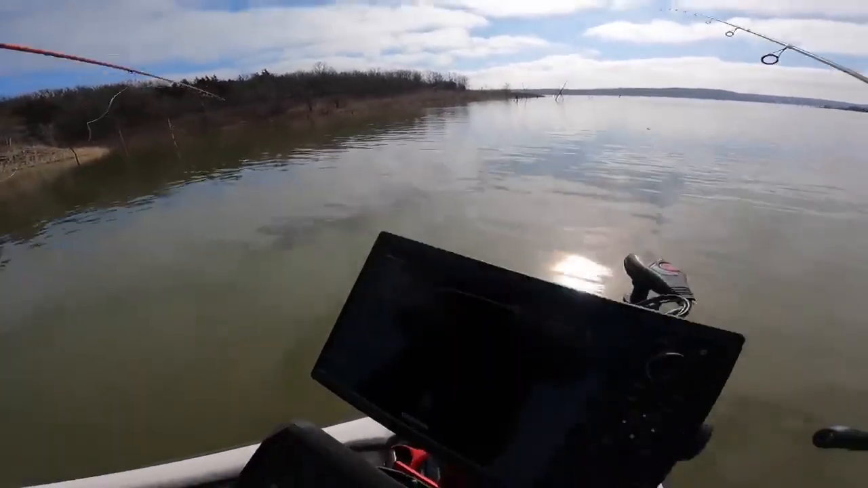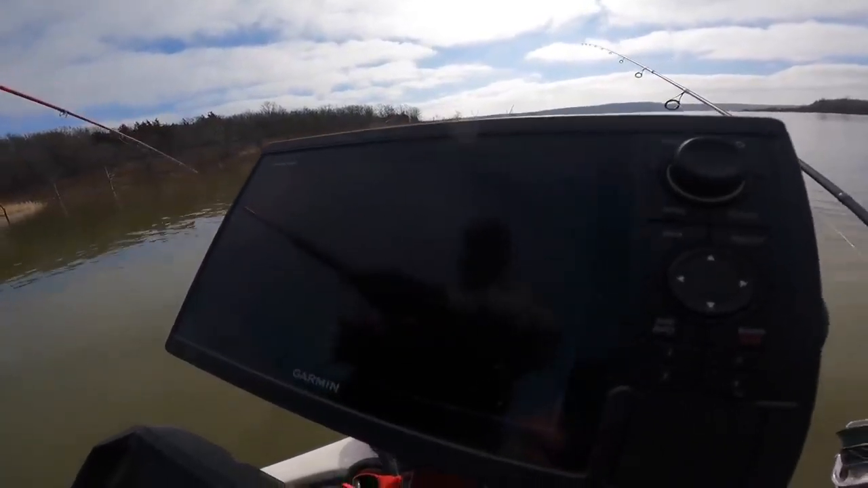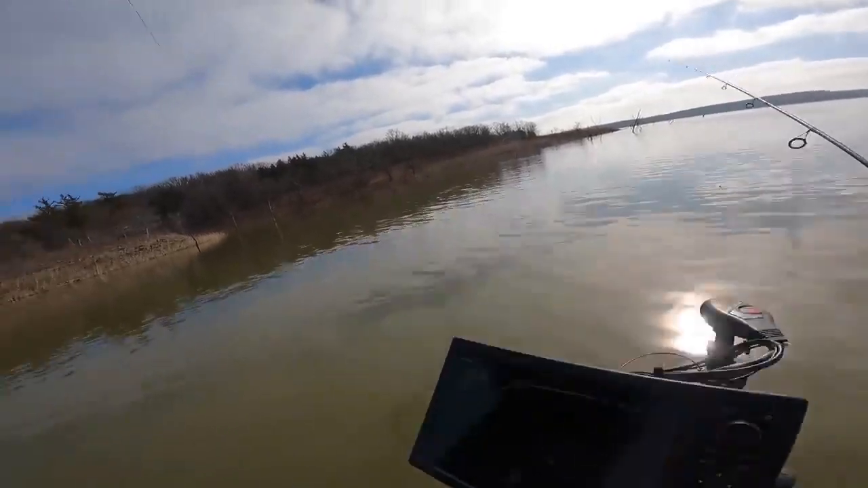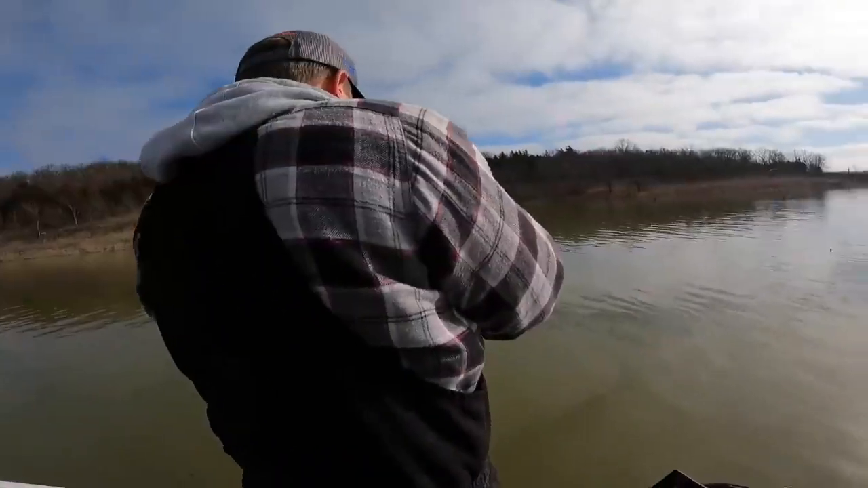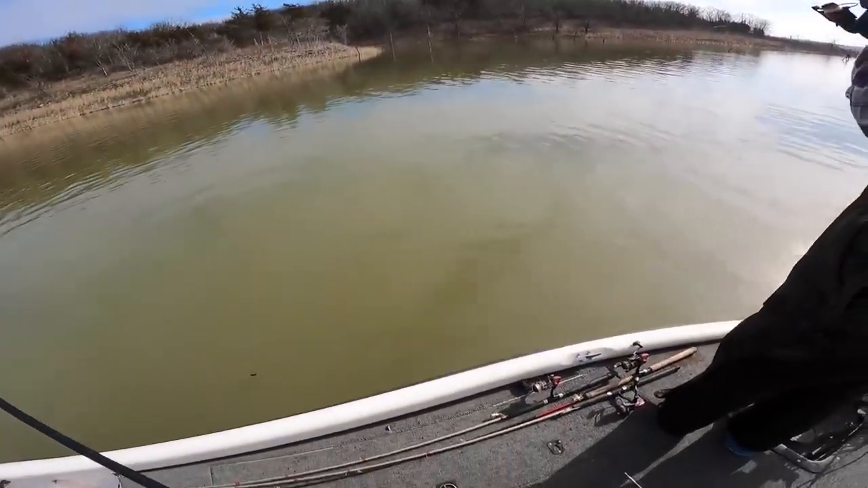Dropping it down. I hit about 2 foot behind her. Yep. Okay. Come on, baby. Dragging over. She's coming up. Got her. Wow, bam, dude. That was cool. Oh, just like that. Awesome. That's a pretty good one.